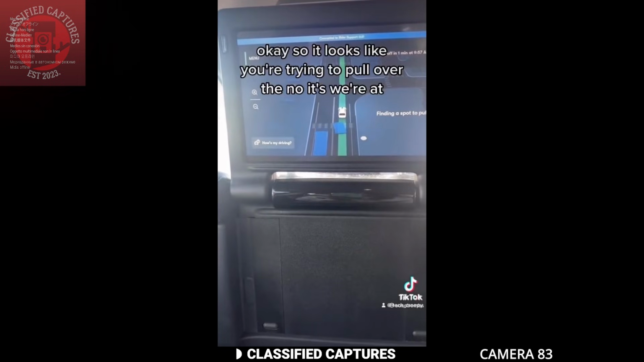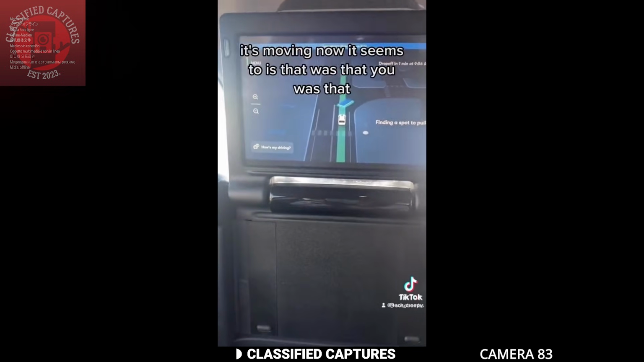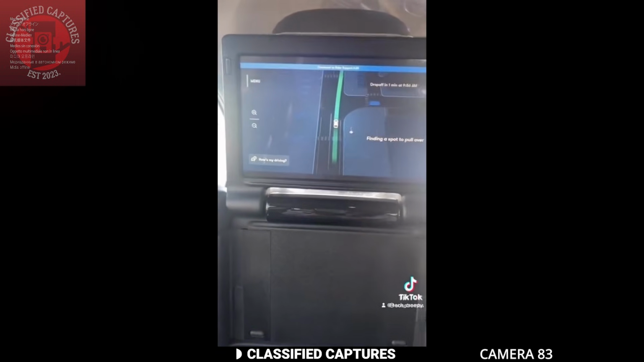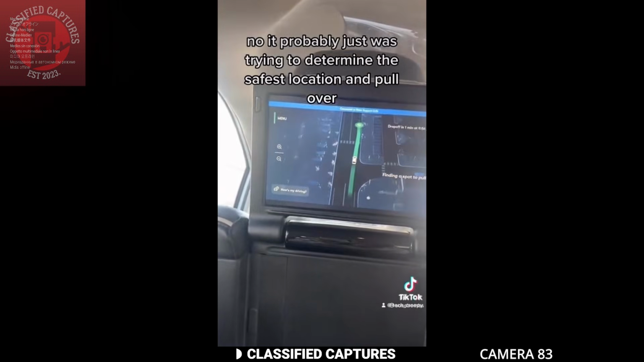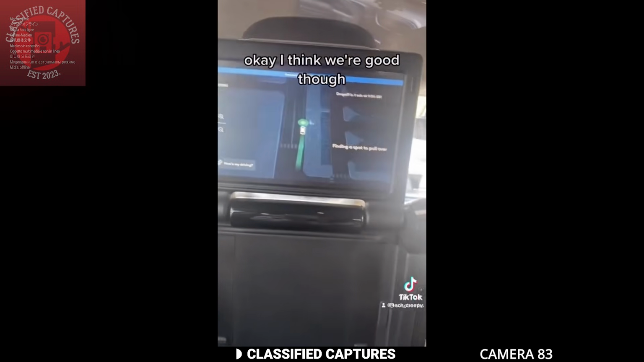The support representative assured her that the vehicle had stopped momentarily to find the best and safest location to pull over. While this explanation might sound logical and even comforting to some, the reality of sitting alone in a moving car with no driver is an entirely different experience.